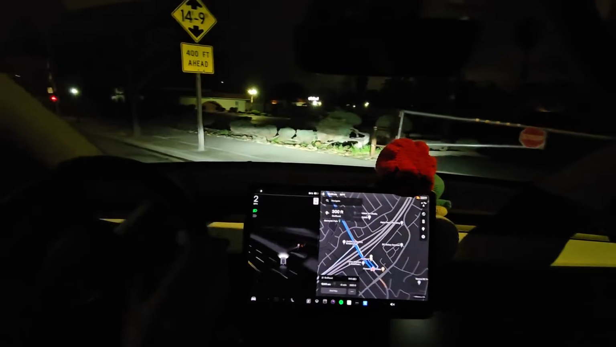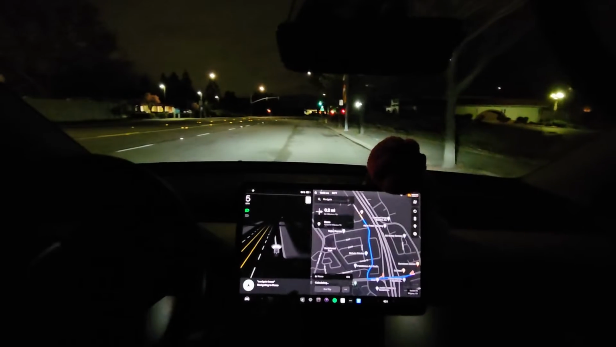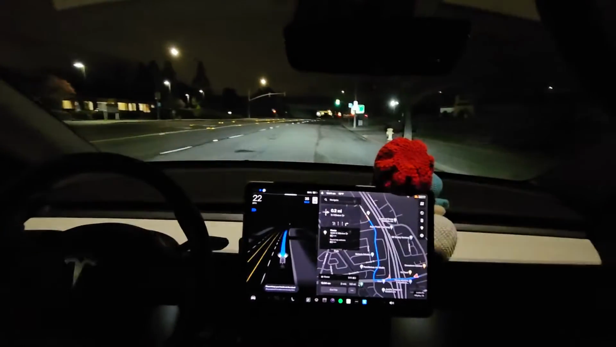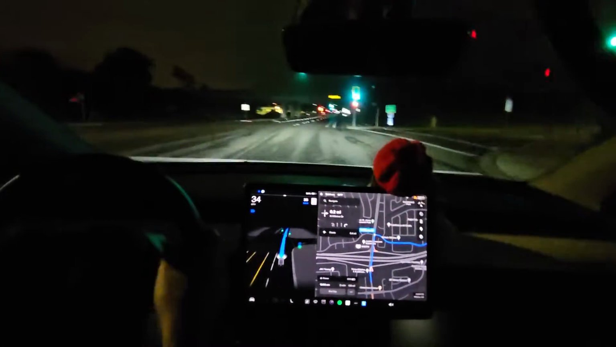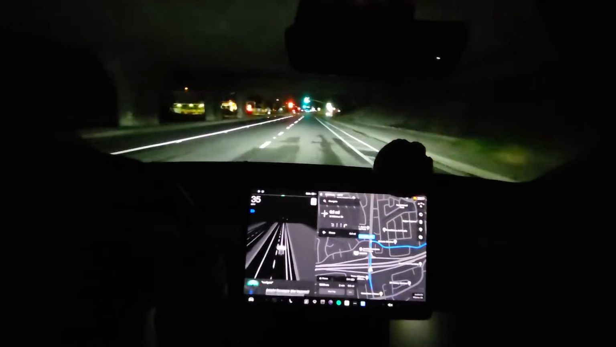And then navigate home. Let's see what happens. Okay, let's see if it handles this okay, because now we can go straight. Sometimes it tries to go to the right, and then it like jiggles. Oh, it did it nice this time. Navigate to Golfland. Oh, too late.